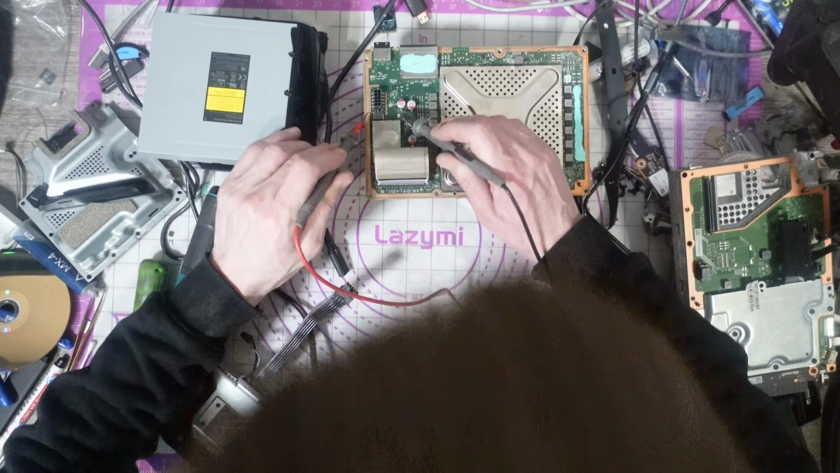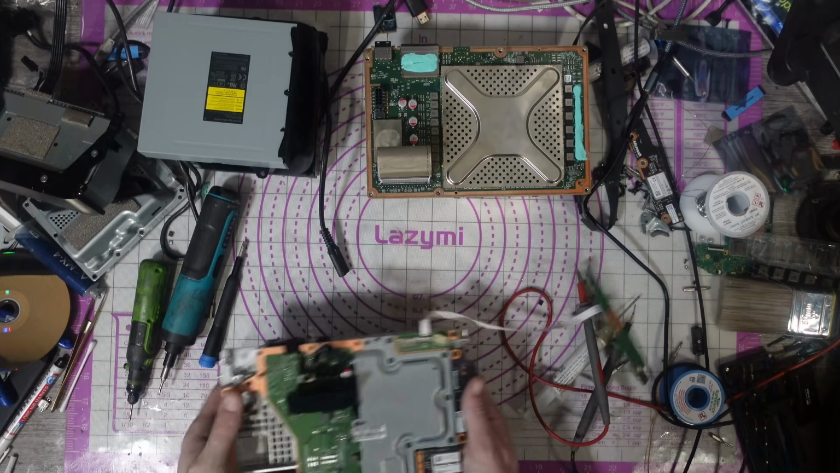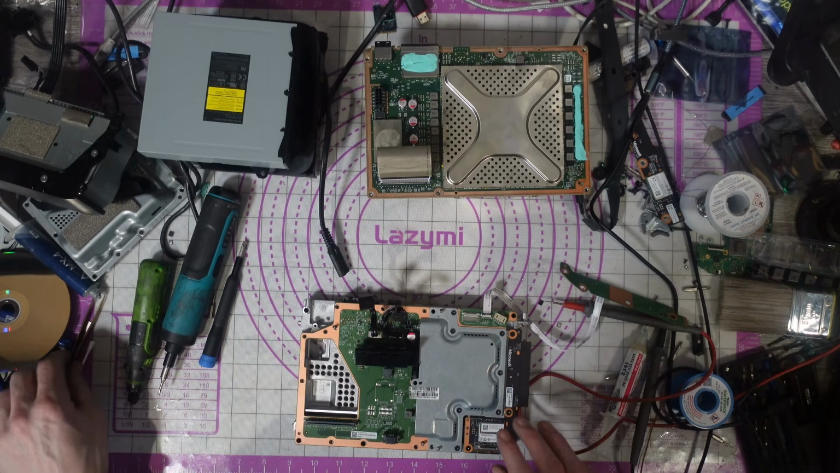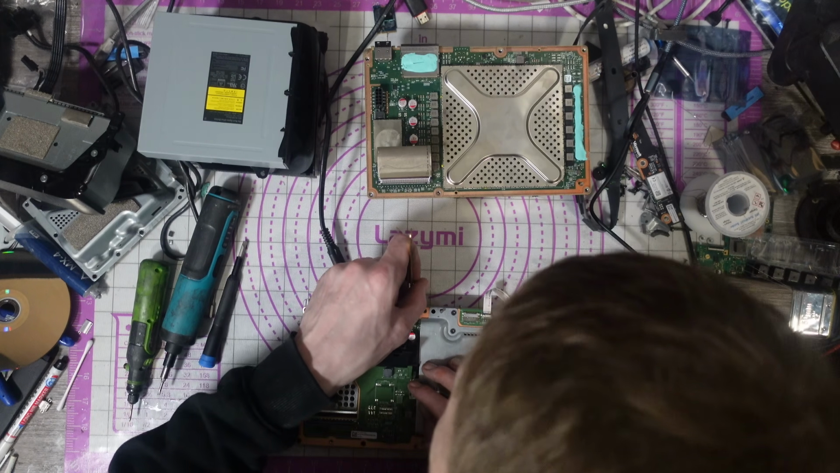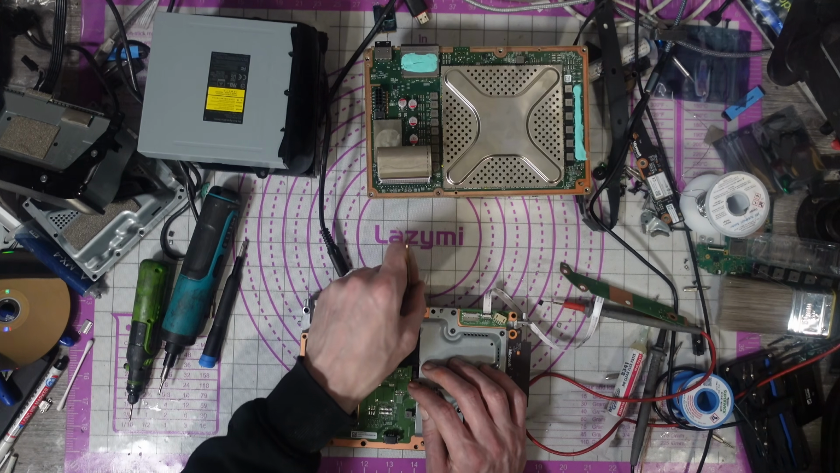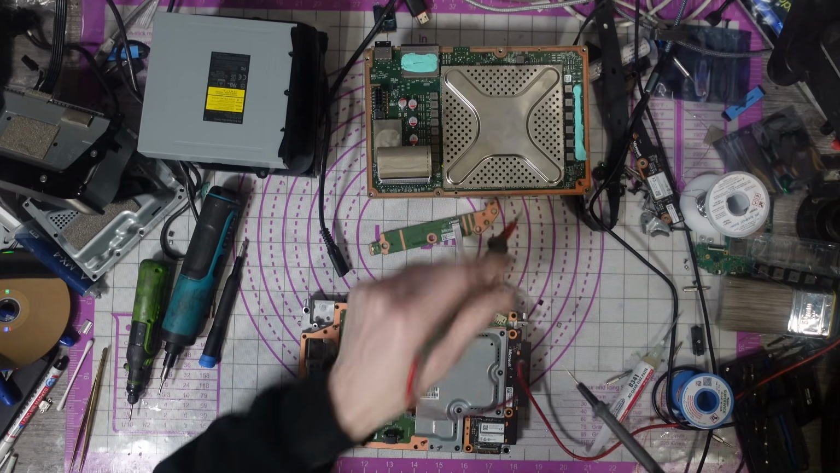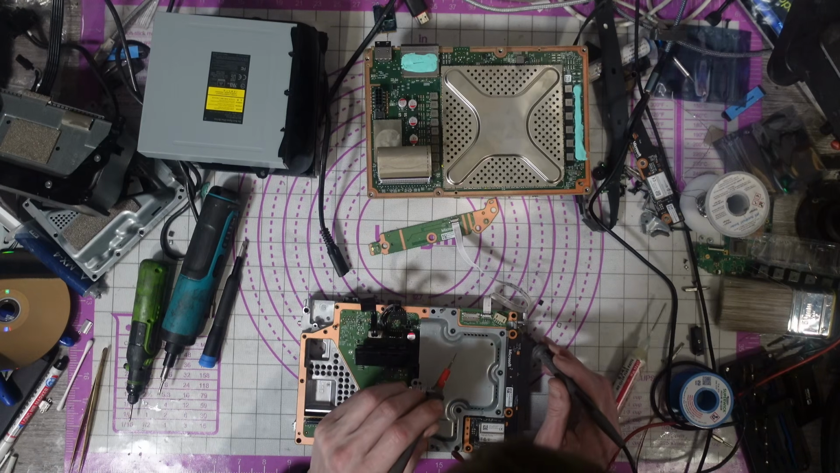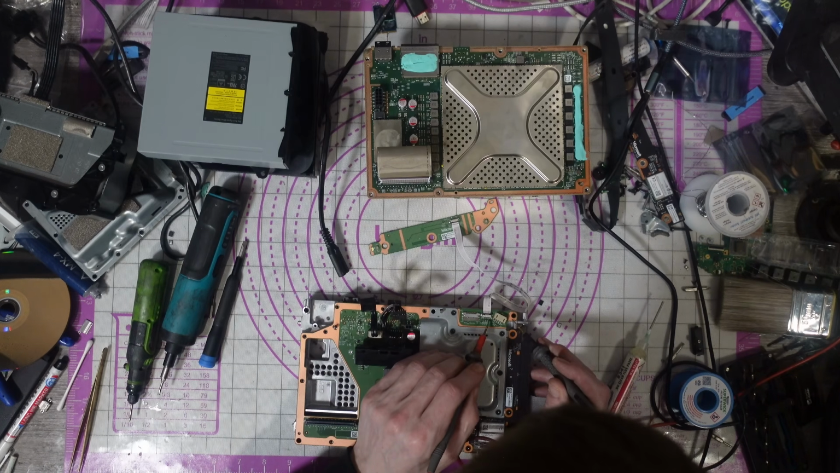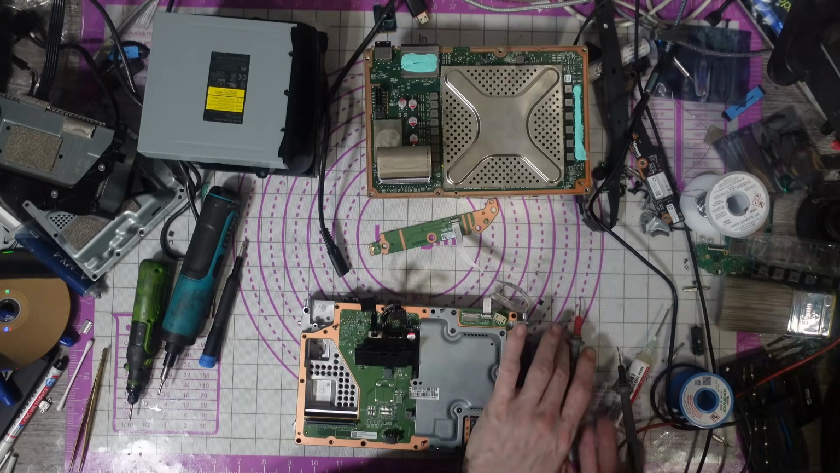Right, that hasn't developed another 12 volt short. So what about this one then? Has this got a 12 volt short? What I'm going to do is, first of all, short out that 12 volt pin, drain any excess current, put it down to ground. Let's test the 12 volt pin. No short on 12 volt. What about here? No. No. So why is that not working?